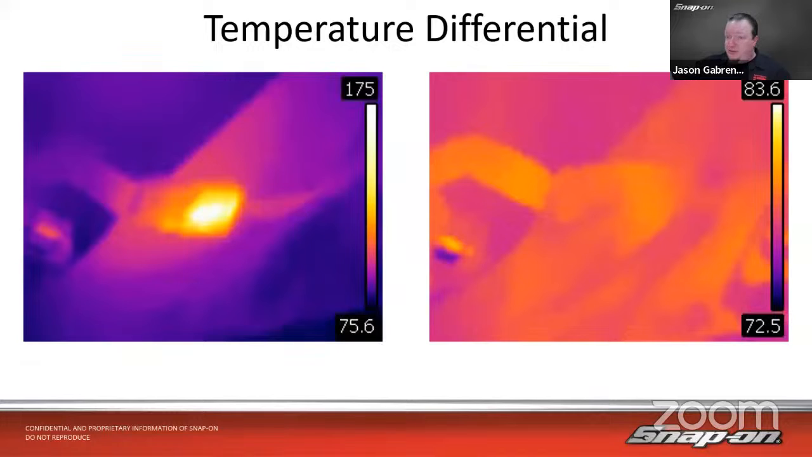175 degrees, yeah, that's pretty warm, and that's on a corroded connector, right? So that's a 100-degree range, but over here we're seeing this scene 72 degrees to 83 degrees. That's only what? 11.1 degrees difference from high to low. So that looks cold, so to say, but it's really 72 degrees.